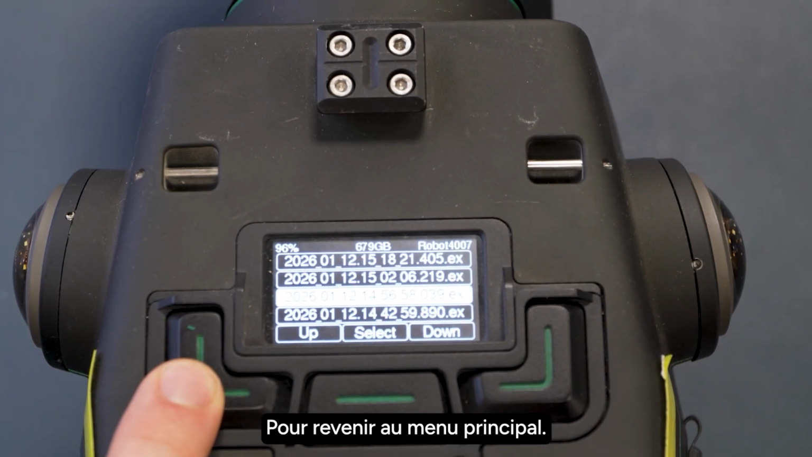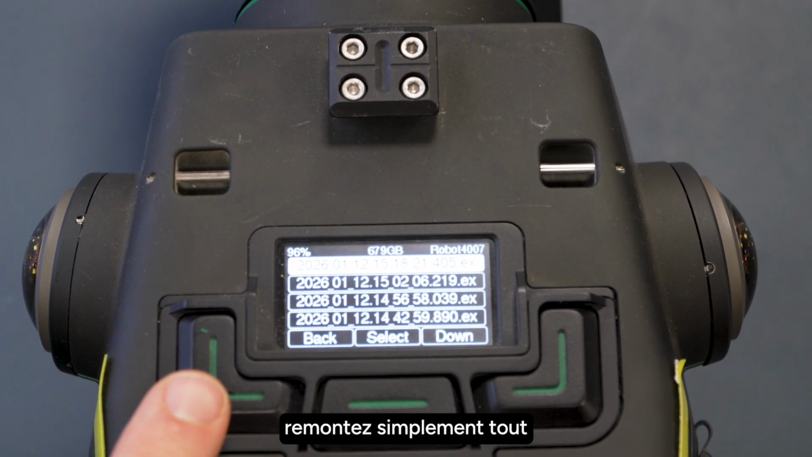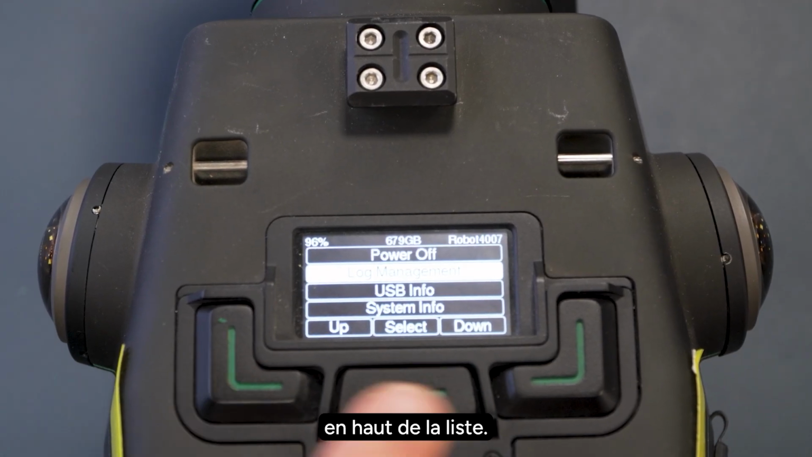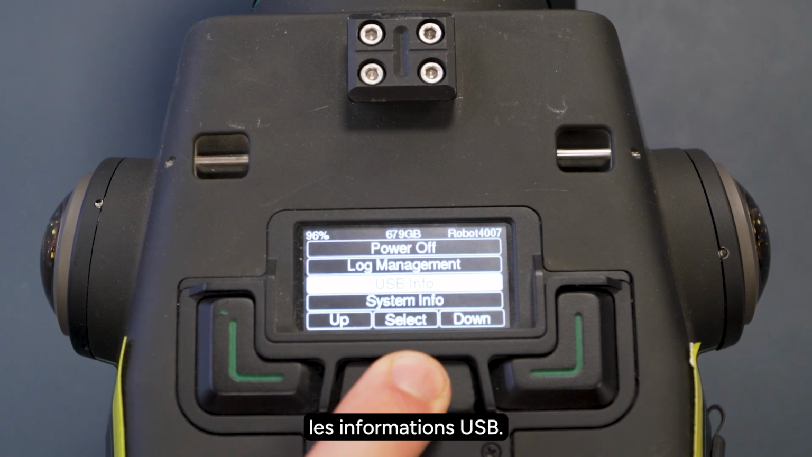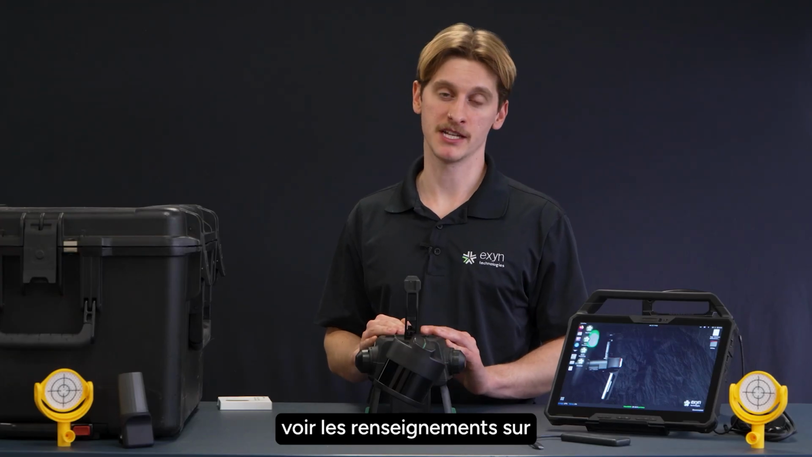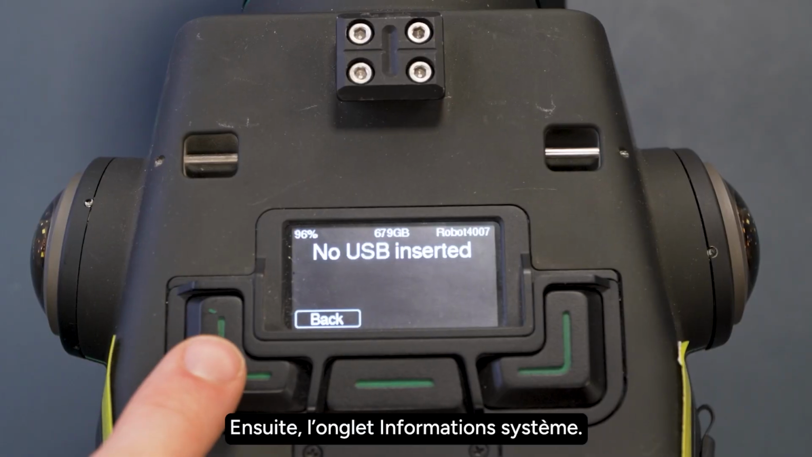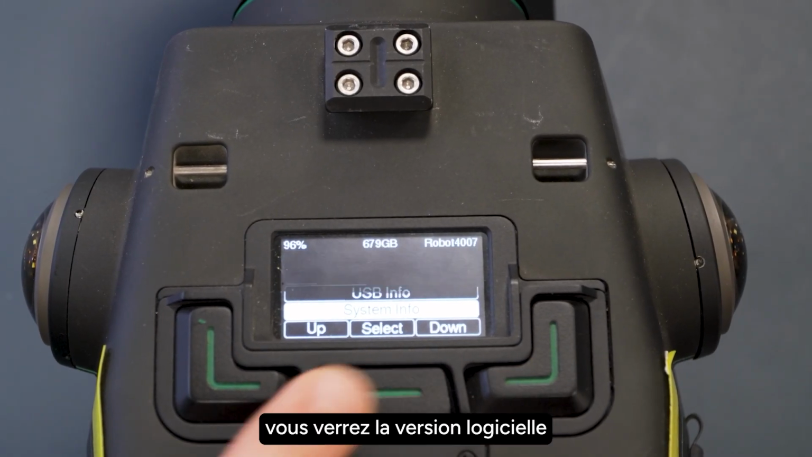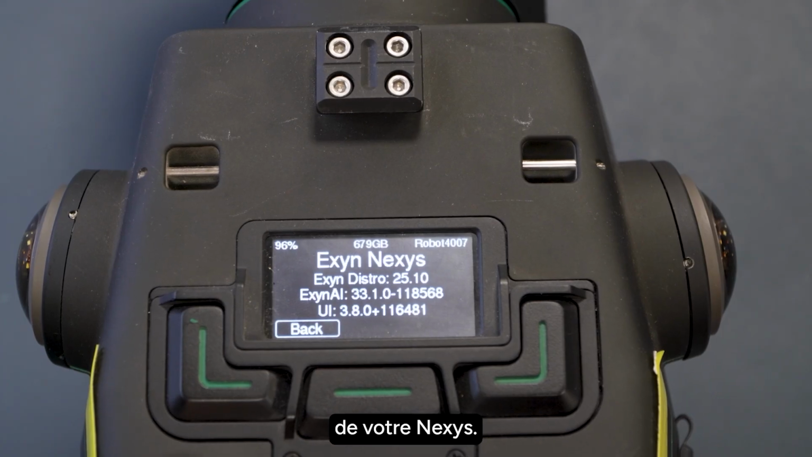In order to go back to the main menu from this screen, just go all the way up on the log list. Third, we have our USB info button. By selecting this, you'll be able to see information about the USB device that you've inserted. Next, we have a system info tab. By selecting this button, you'll see the software version of your Nexys device.